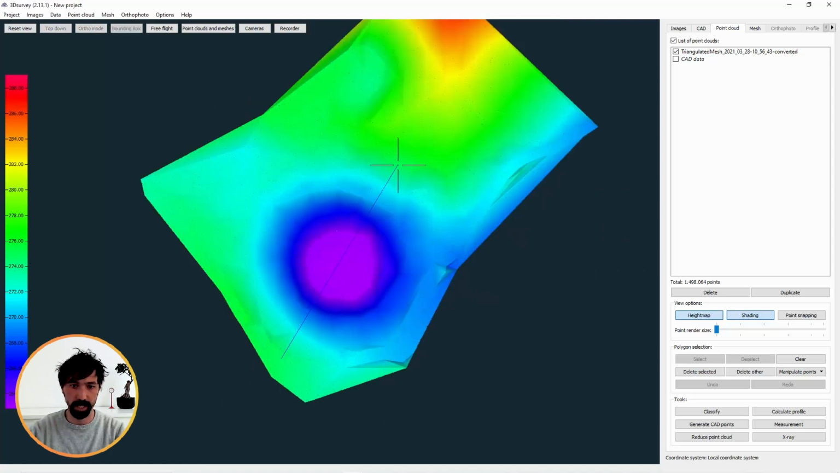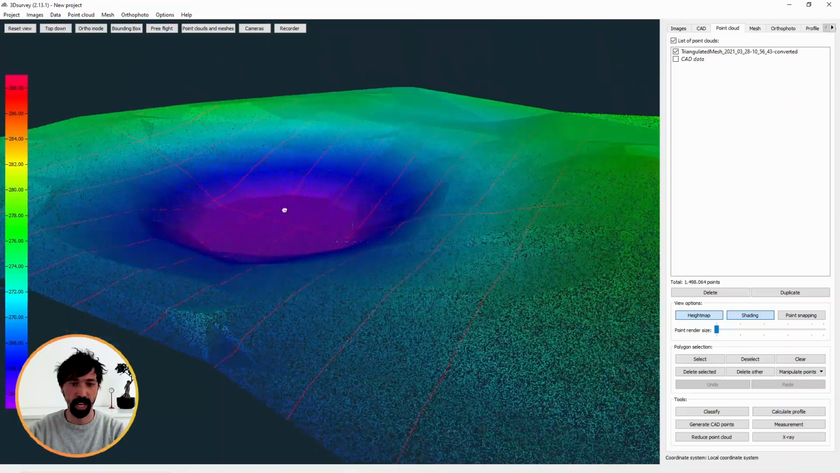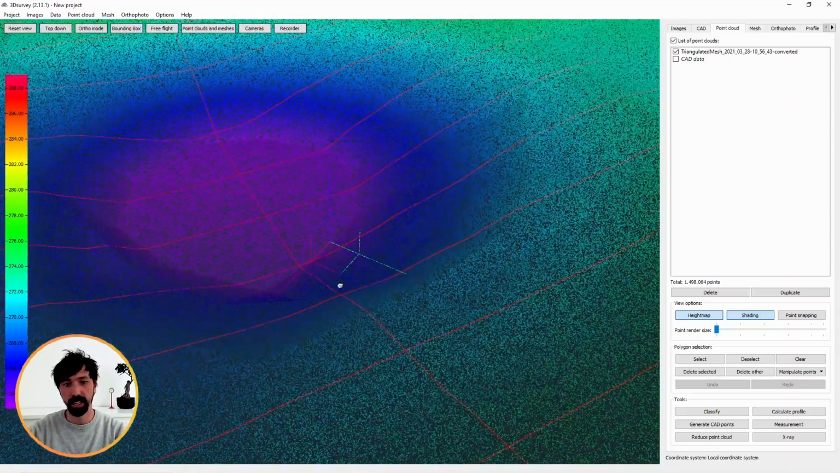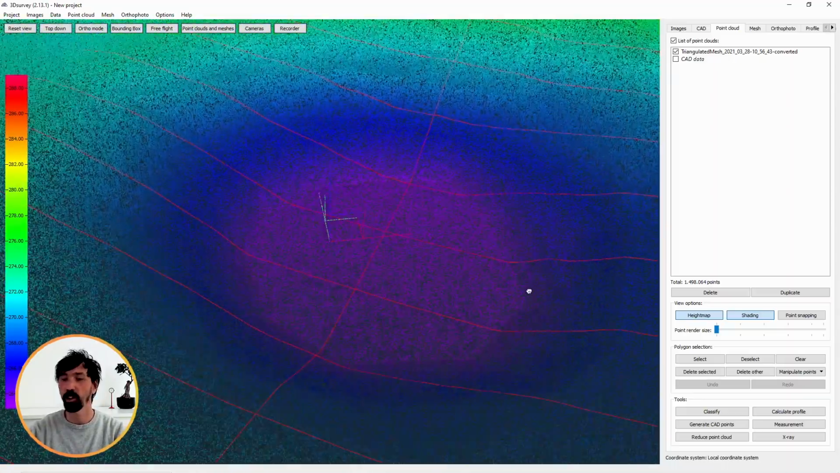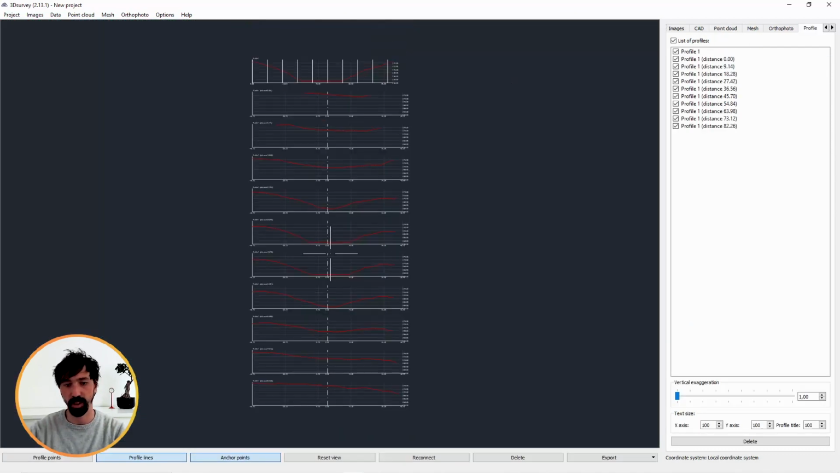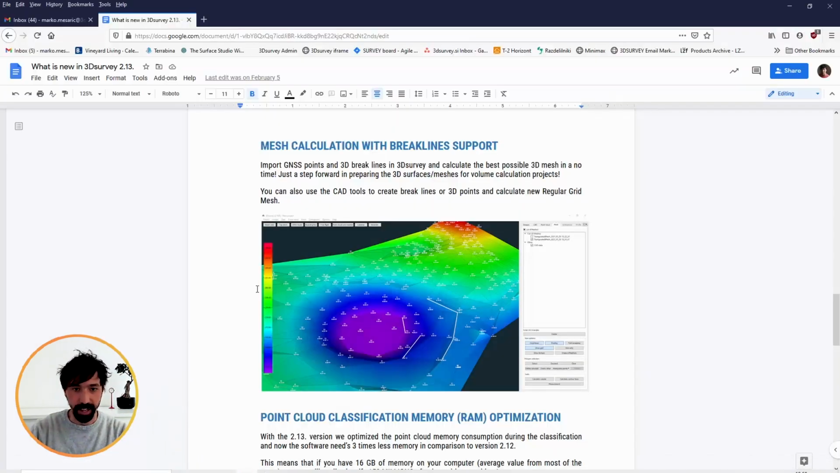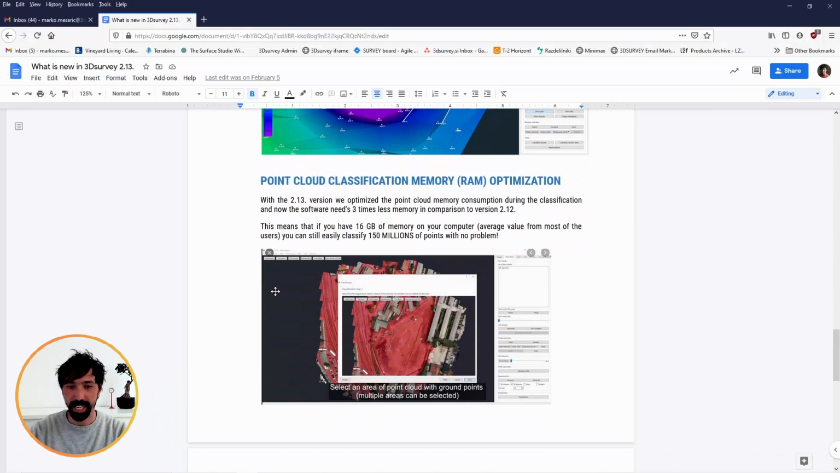Let's just quickly select and calculate 10 profile lines based on the point cloud calculated from the mesh. And here are actually my profile lines. Okay, this feature wasn't on my list, but it was just an add-on. Okay, let's go with the next improvement.